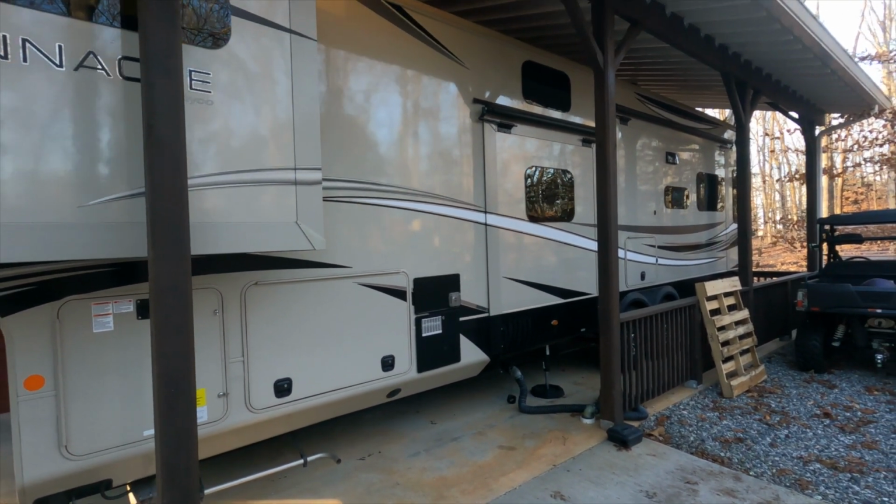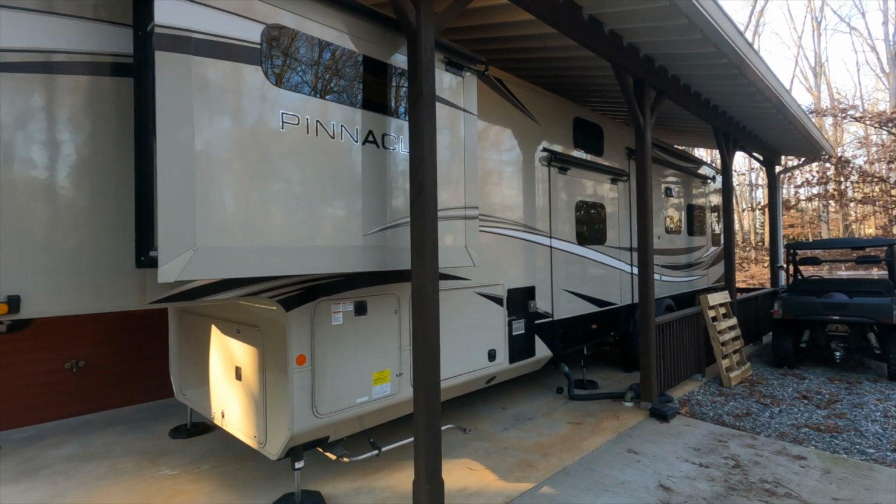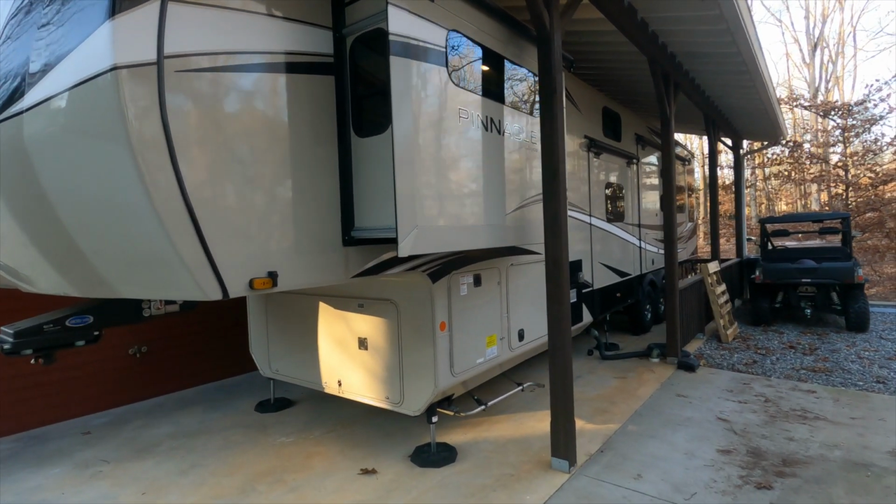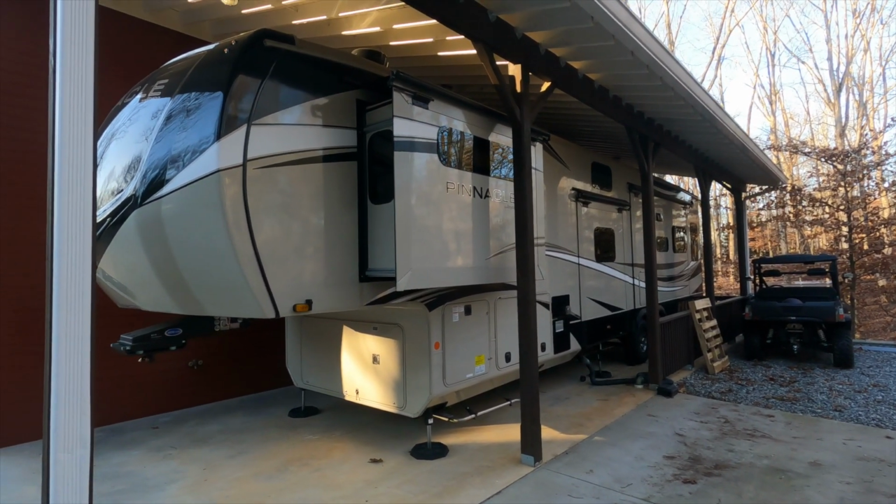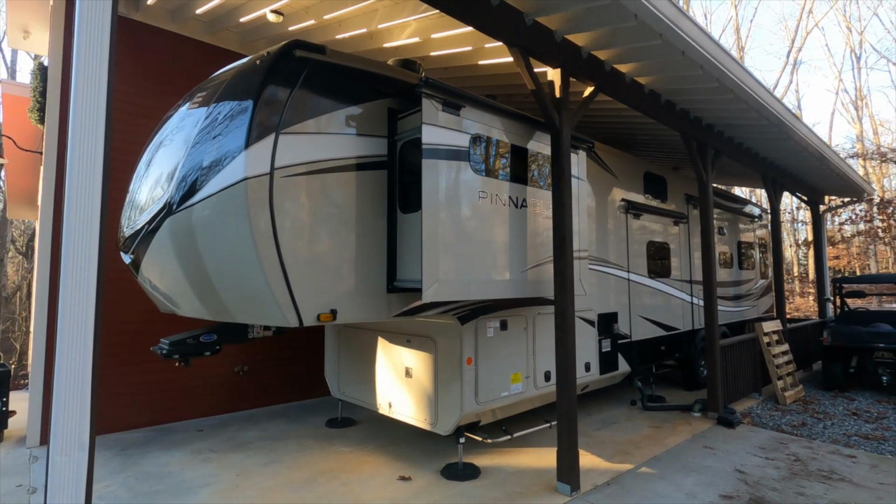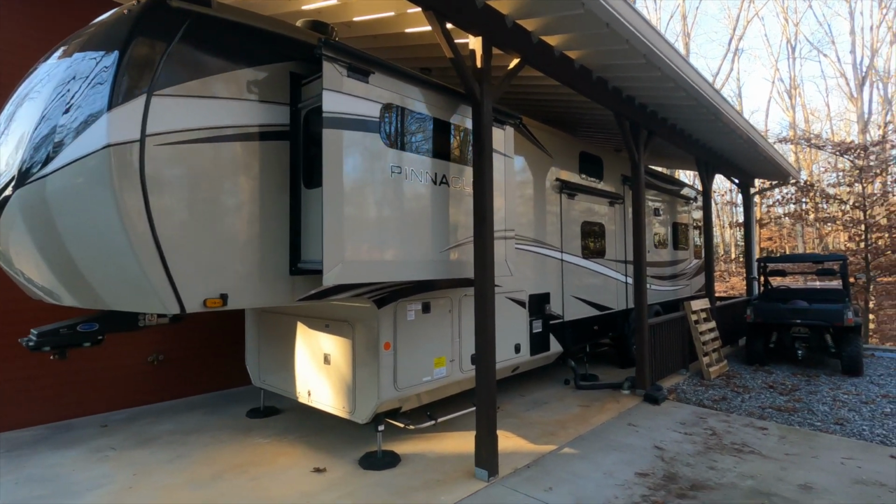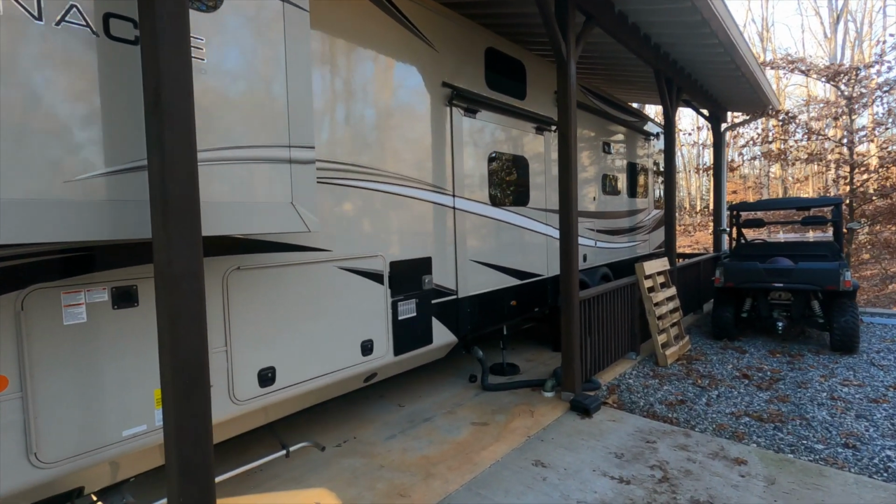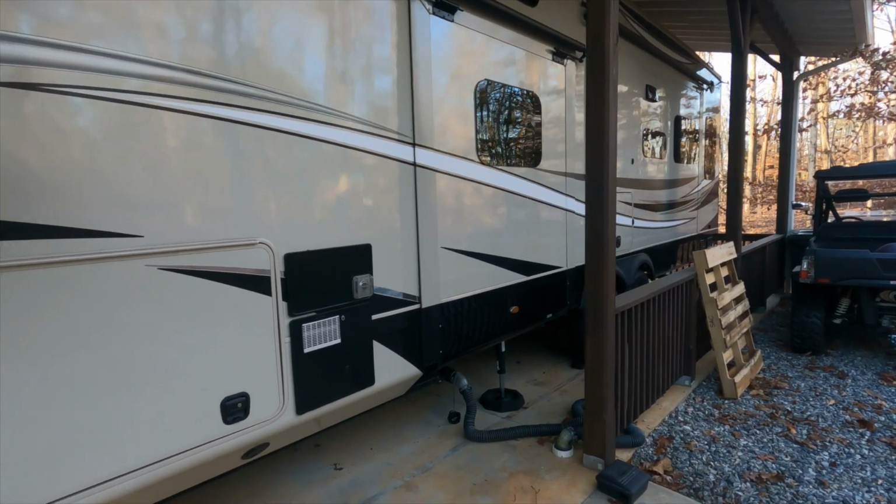Just in the last 24 hours alone, to do this experiment here and to keep my RV at 60 degrees inside, I've probably spent $30 in propane. And again, that's only a modest 60 degrees or so on the inside. But typically manufacturers are testing their units with the furnace set closer to 72 degrees. That means the propane furnace is going to be running pretty much nonstop. I don't know if you can hear in the background, it's cycled on and off a few times while I've done the recording here.